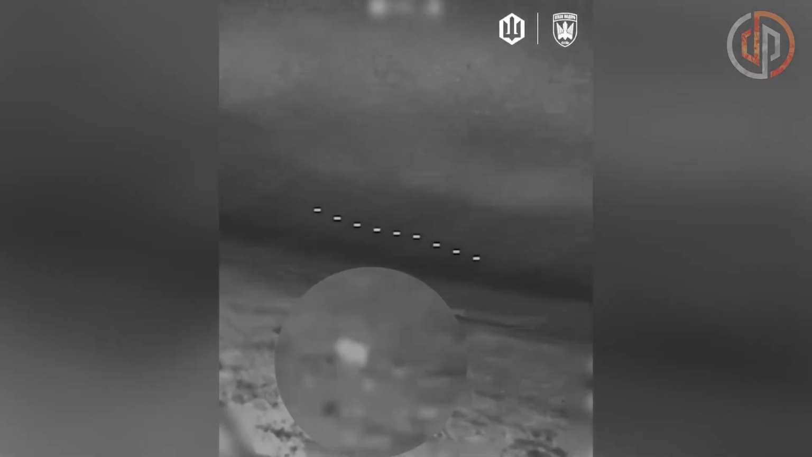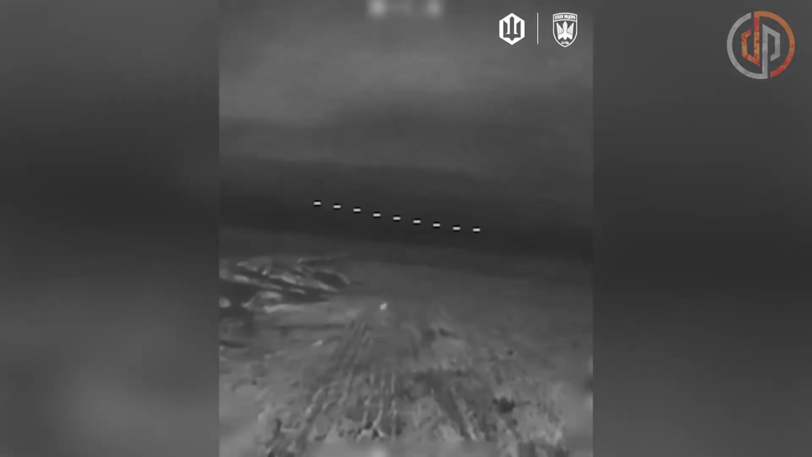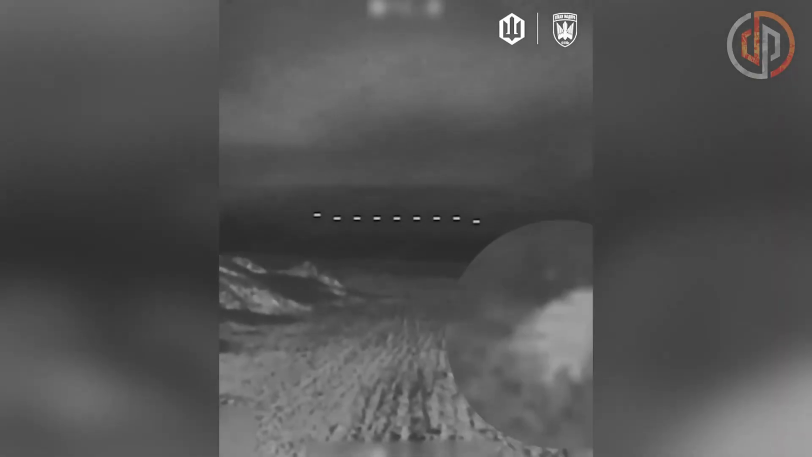Hello, friends. A Ukrainian drone operator scans a field full of rabbits with a thermal camera. The drone nears several bright heat signatures, but closer inspection shows they're just hares in the snow. The operator calmly corrects course and resumes the search.